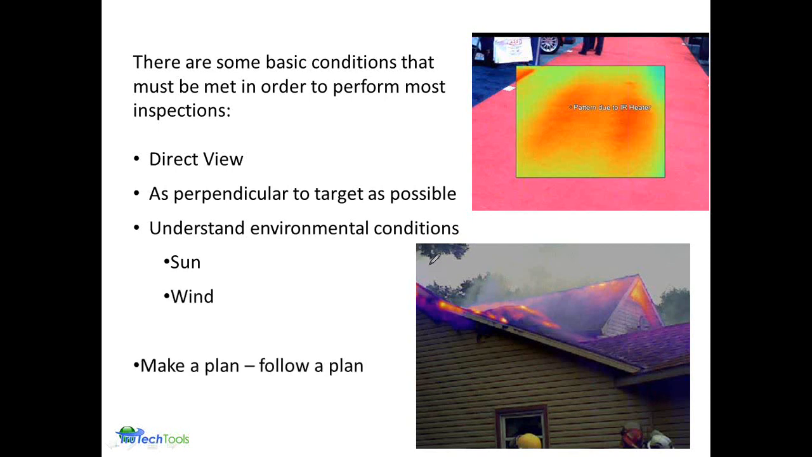And make a plan and follow it. If you're going to be doing a home scan, a good practice is always turning to the right. So you follow some normal common pattern so that you don't miss things and you do an effective job of analyzing the environment or the area that you're actually scanning.